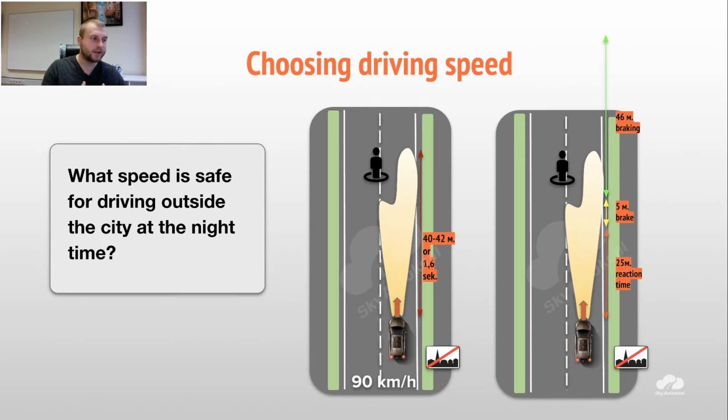Of course, it depends on your skills as well. If you're a new driver, a junior driver, in this situation your reaction time will be more than 1 second, maybe 1.2 or 1.3, so you will pass more meters while reacting. If you have an old car, old braking system, or old tires, this can also influence your braking distance. So you have to consider all these situations and your car's technical condition, your own skills and experience. That's the important part of this.